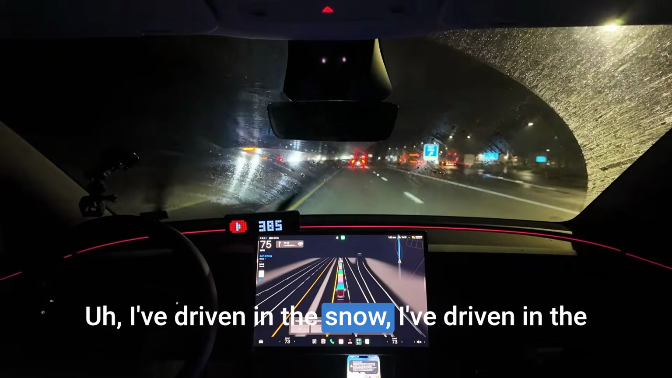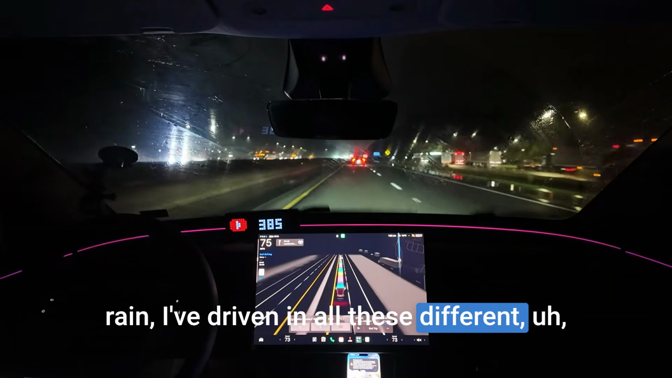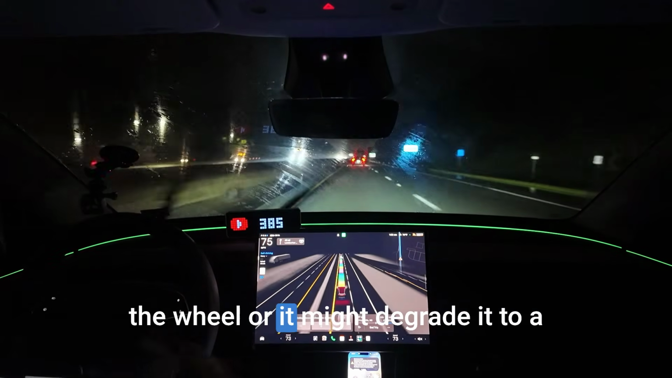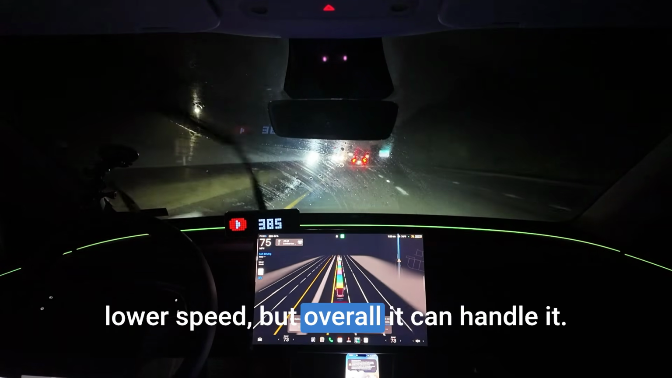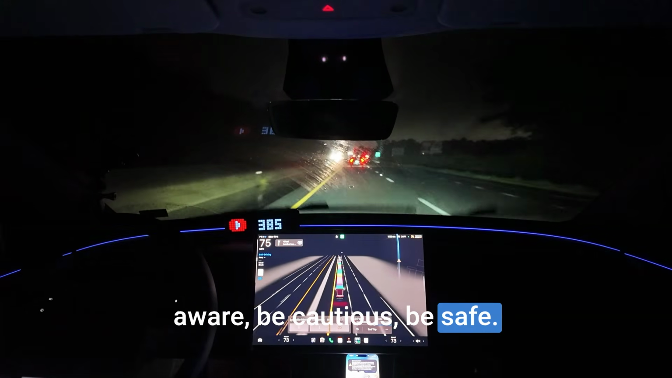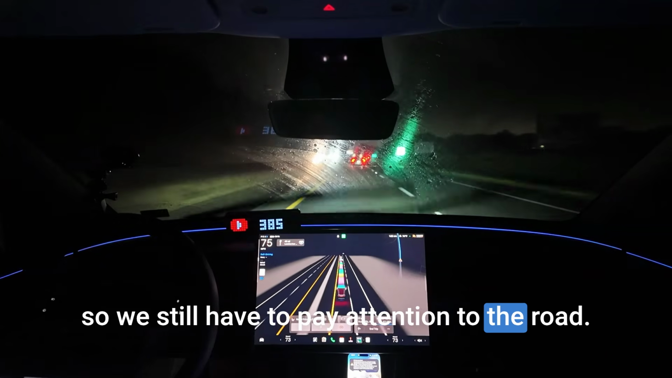I've driven in the snow, I've driven in the rain, I've driven in all these different circumstances, and it's pretty much been fine. Sometimes it'll tell you to take over the wheel, or it might degrade it to a lower speed, but overall, it can handle it. I would say just be aware, be cautious, be safe. You know, it's a full self-driving supervised, so we still have to pay attention to the road.